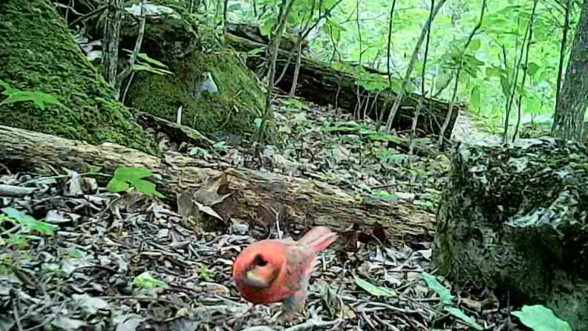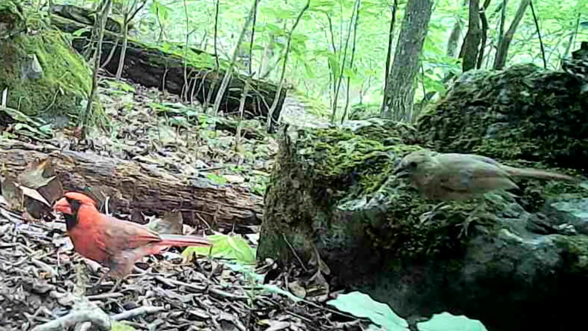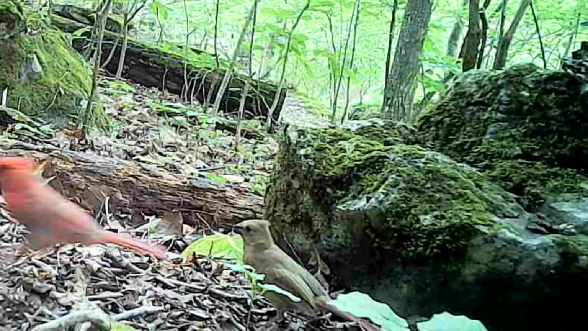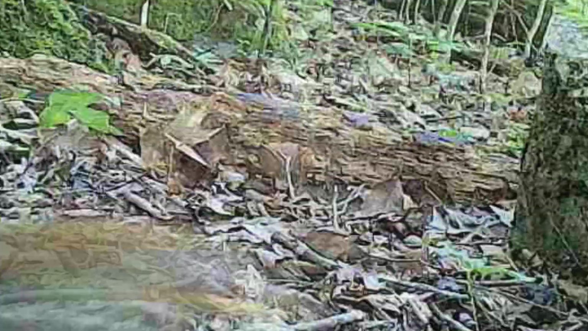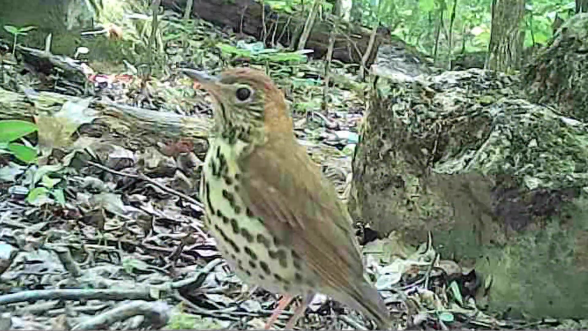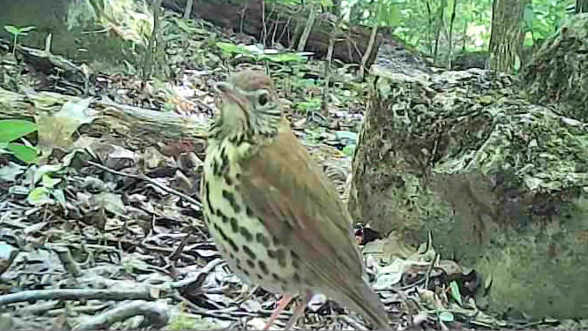Here's a male cardinal. Ain't it pretty? Here's a mating pair. Cardinals. Beautiful little birds. And here's old Woody, the wood thrush. He loves this place too. The most beautifulest sounding bird in the summertime in these woods. So beautiful.